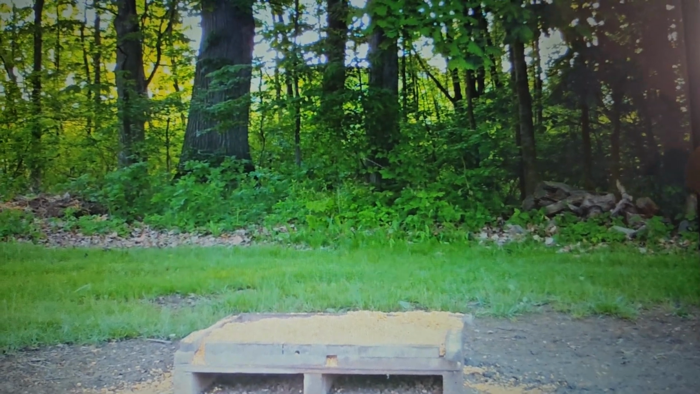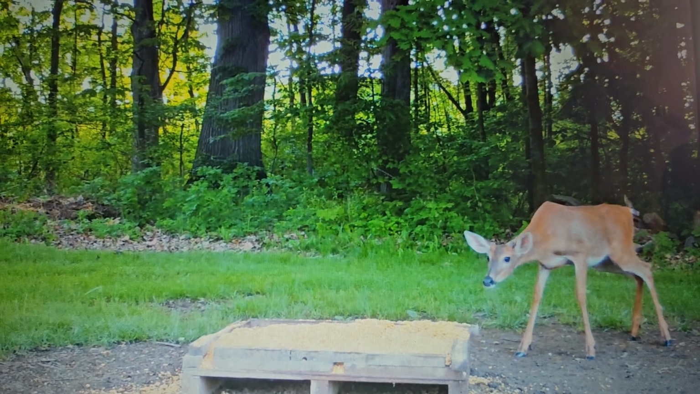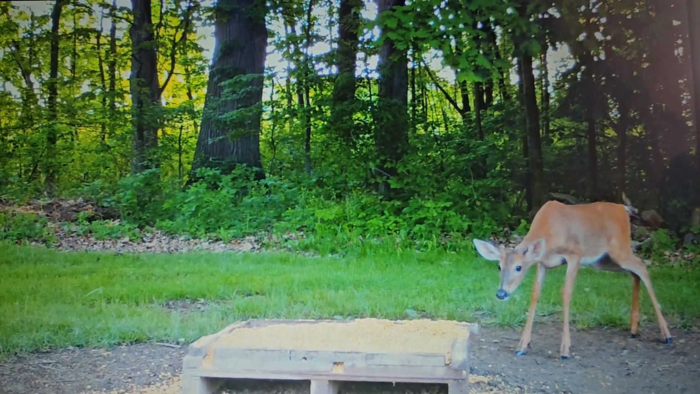You can tell she just saw the food. She's not used to it. Or he is. He's very paranoid. Coming in. It's just a young buck, but he'll get in there and eat it.